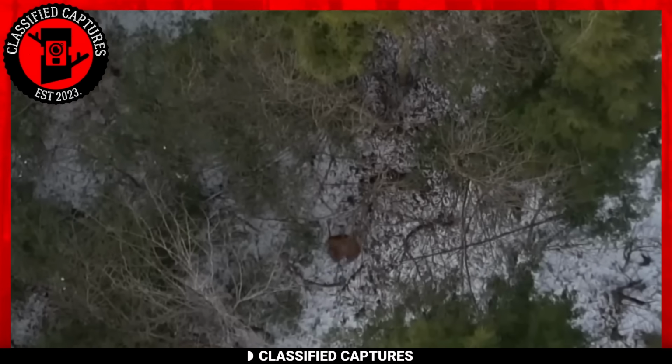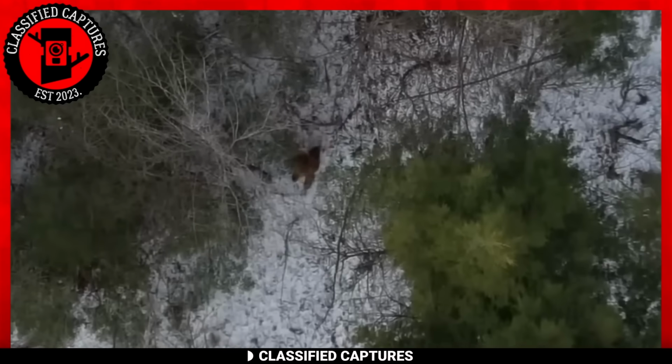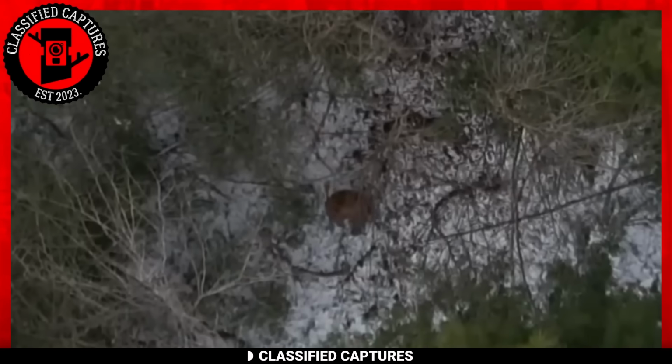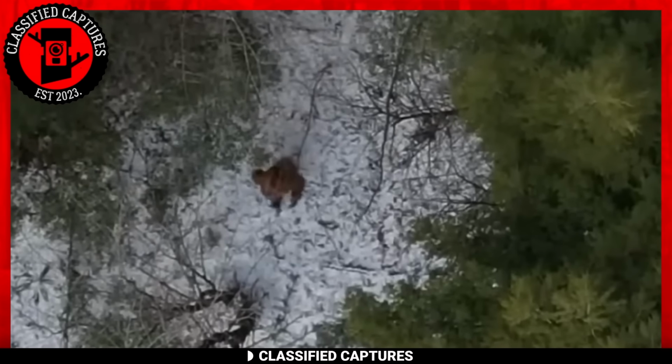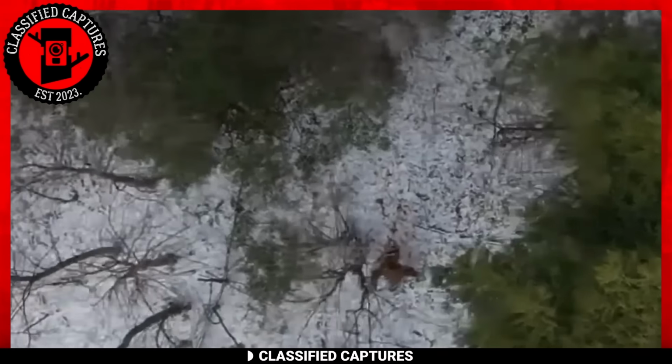Look at how this hairy creature is walking without realizing there's a drone recording it. It's just walking on two legs, just like humans. Bigfoot is also a bipedal creature. That's what makes this footage so interesting.